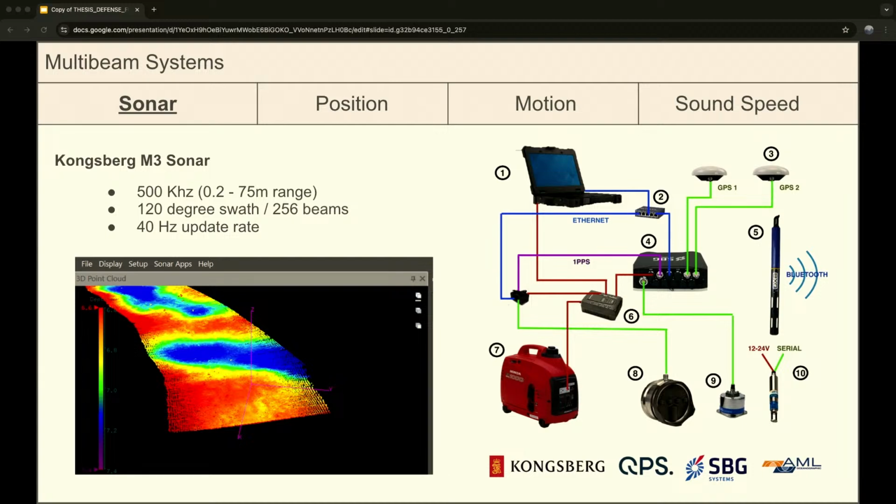So for our sonar, which again is how we collect our depth measurements, we have this Kongsberg N3 sonar, and that has a 500 kilohertz frequency, which is giving us this really narrow wavelength and really high resolution. But that signal is going to attenuate quite fast through the water column, so you're getting these kind of shallow ranges between 0.2 to 75 meters.